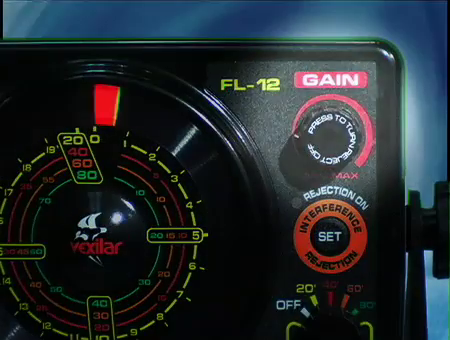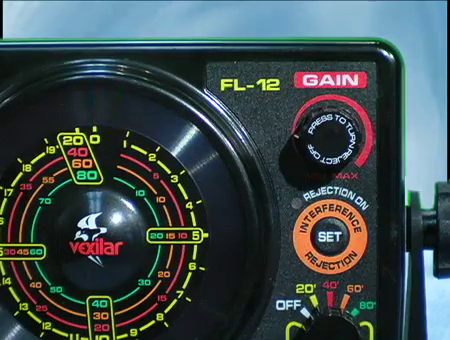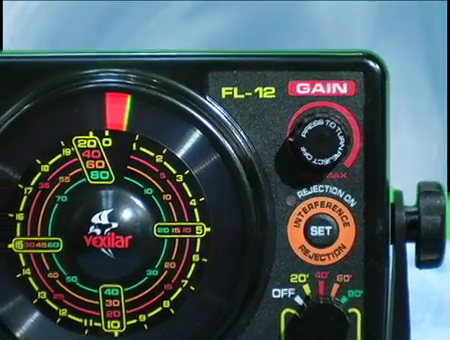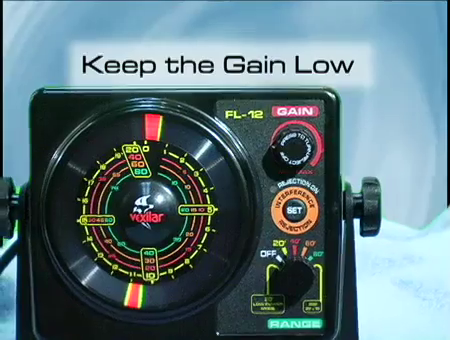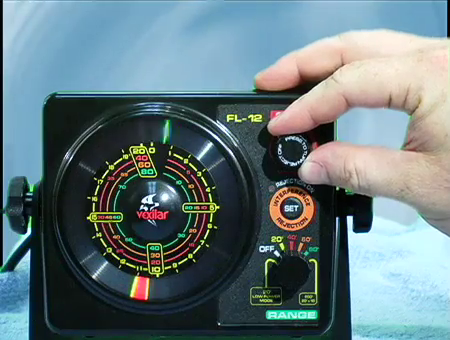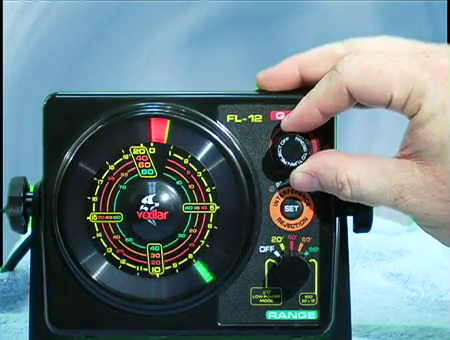The gain controls how much signal you see on the circular display. It does not affect how much power your flasher is putting out. Rather, it controls how much of the signal that bounces back to the transducer is amplified. Keep the gain control set low. Turn it up only when you need to. Generally, for open water use, you will want to keep your gain set very low, turning it up only to maintain a good bottom signal.